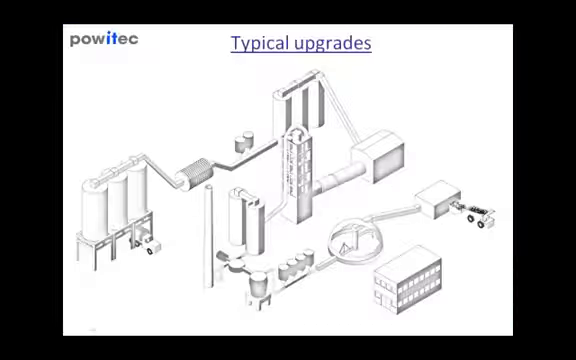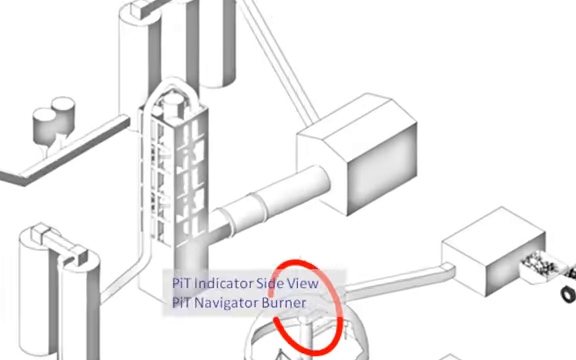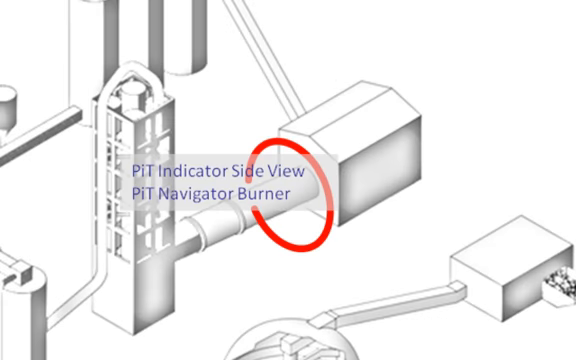The PIT indicator is not a dead-end solution, but is upgradable to several other Powitec products. I will not show you all products, but just the typical upgrades. In plants having a high alternative fuel rate, a very typical upgrade is the PIT indicator side view, which is mounted at the side of the kiln head. This position allows for a side view on the plume, and especially on the plume of every fuel type separately, as well as on the flame diameter.